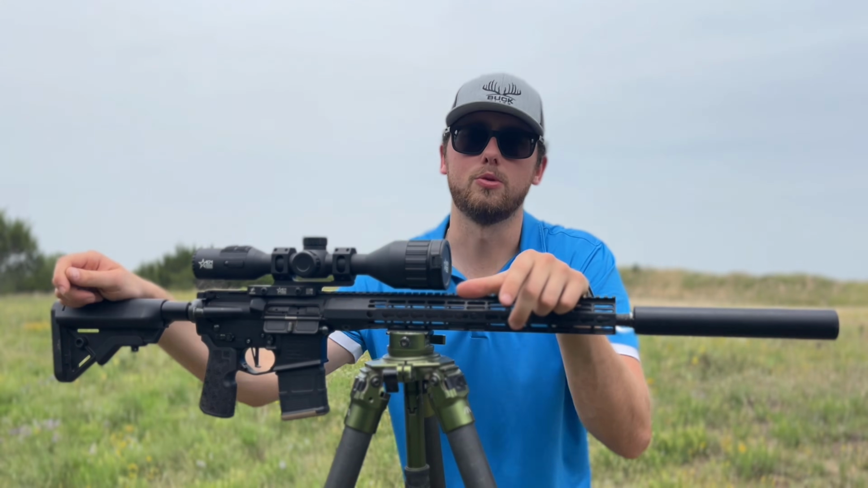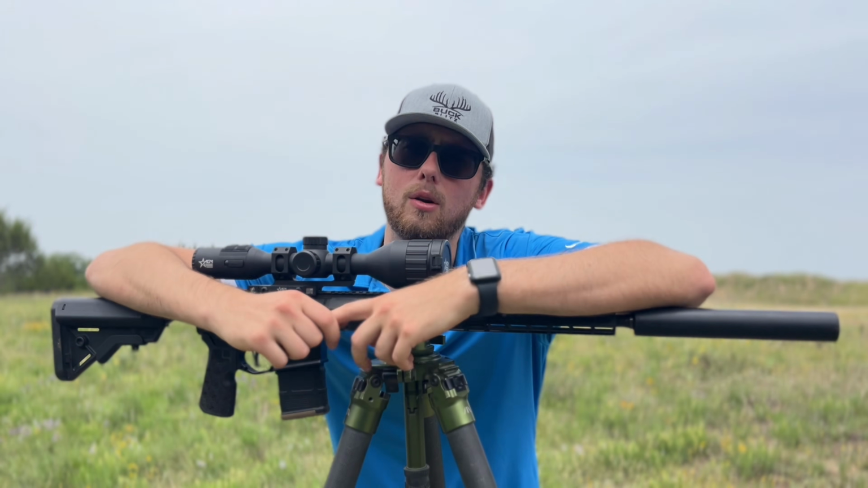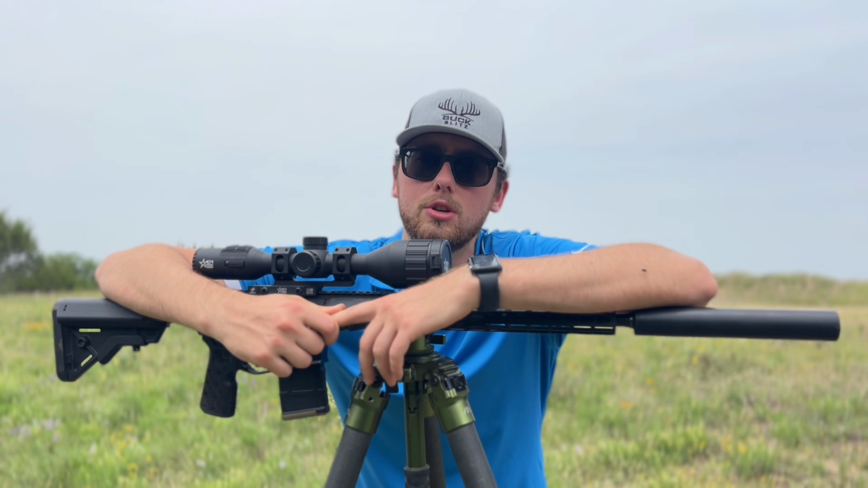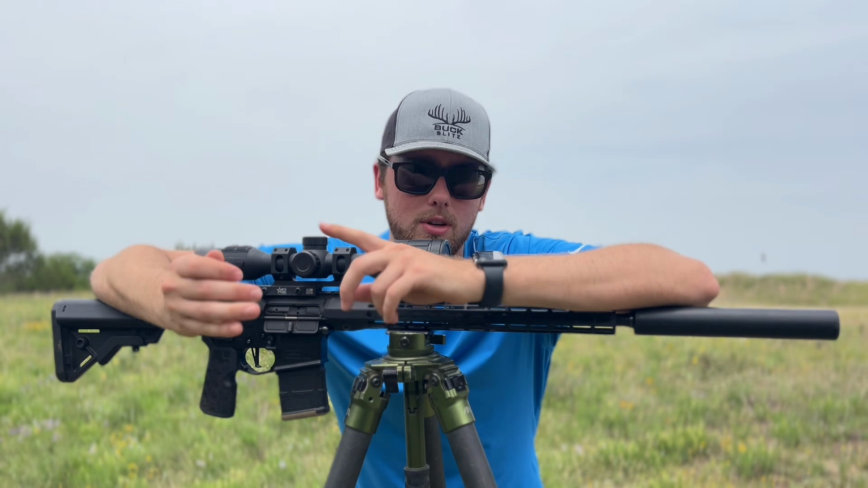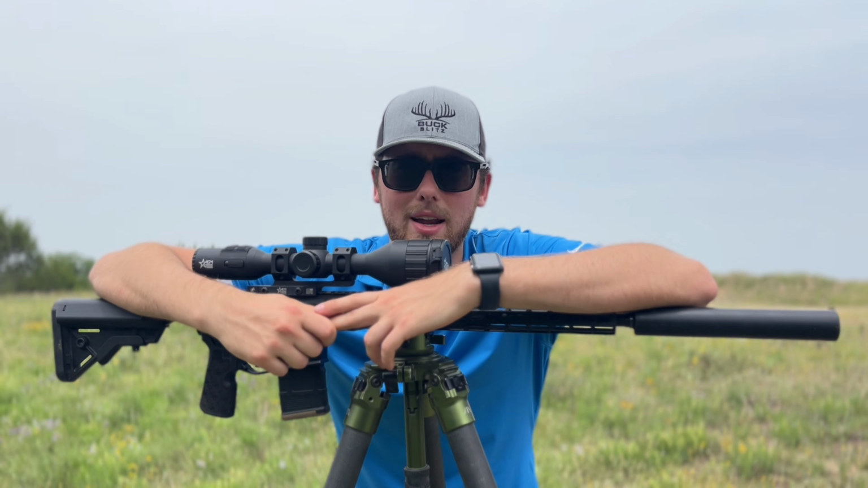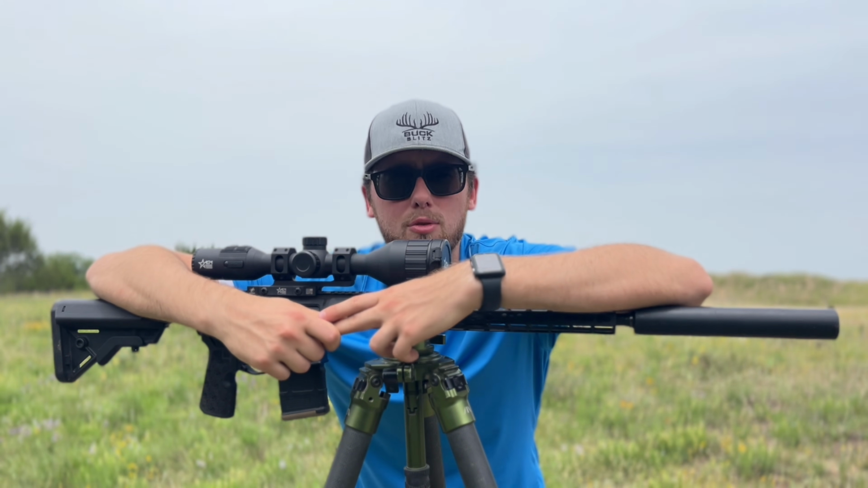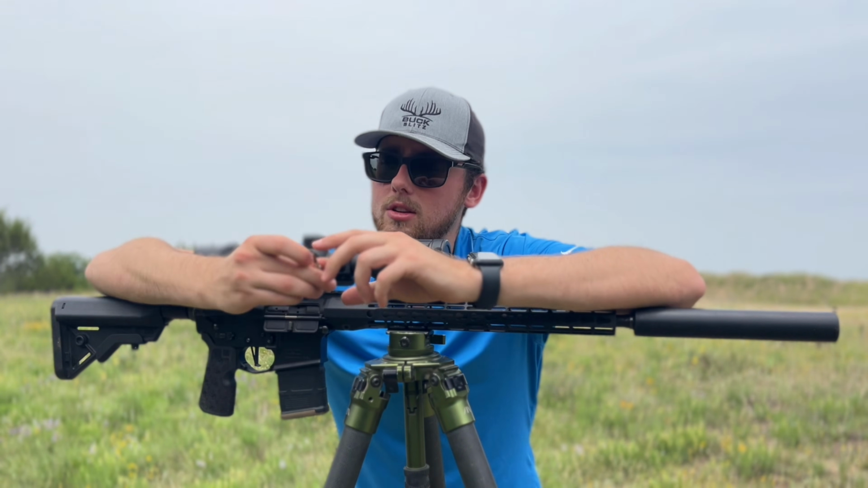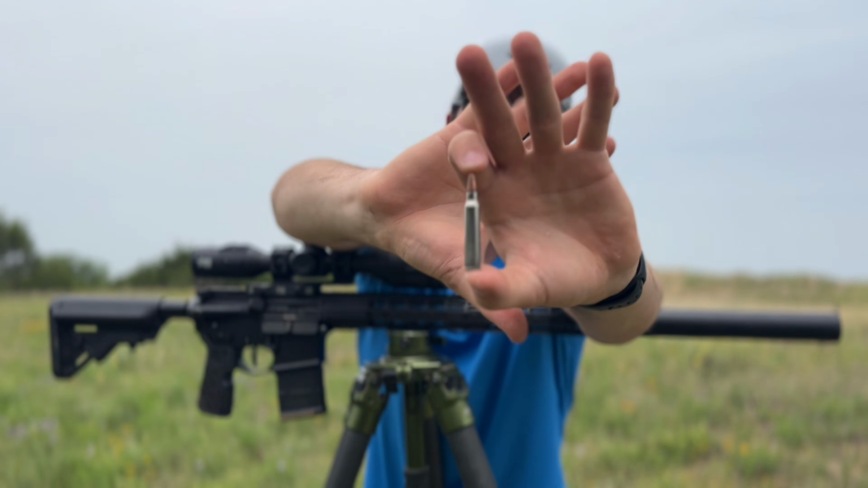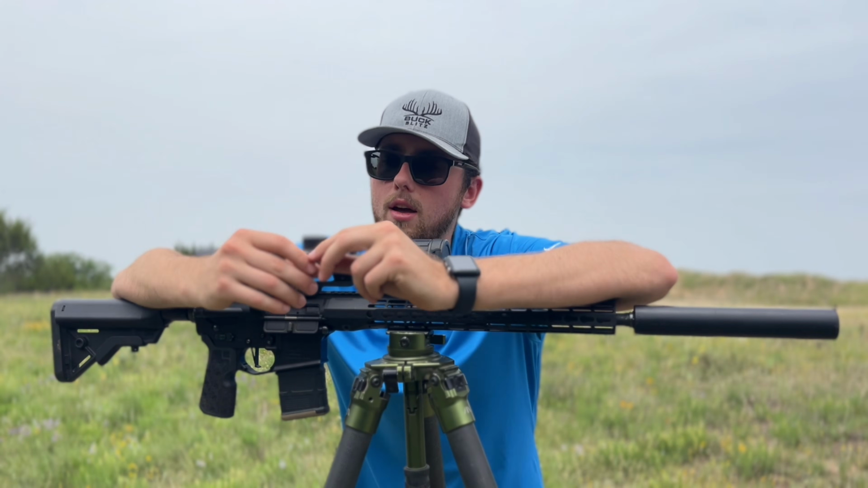So I was at SHOT Show this year at the DoubleTap ammunition booth, and I was talking to the guys there, and one of them was like, we're interested in sending you some ammo to test out. What calibers do you shoot? And I told him 7.62, 6.5 Grendel, 308. And I was like, I have a 223, but I just hate using 223 on pigs. He's like, well, we have a round that might be able to change your mind. So they sent over this right here. This is their 62 grain 223 solid copper lead-free hollow point.